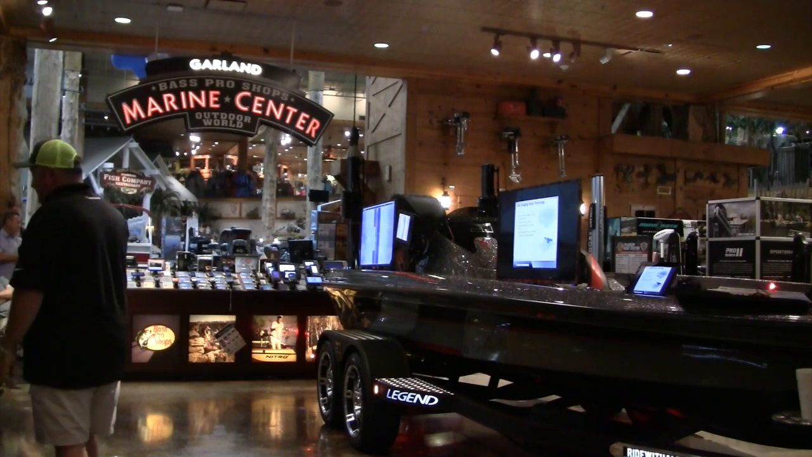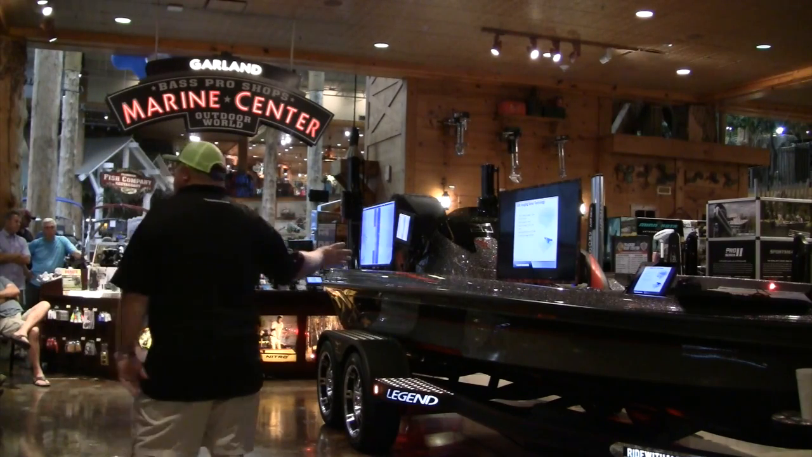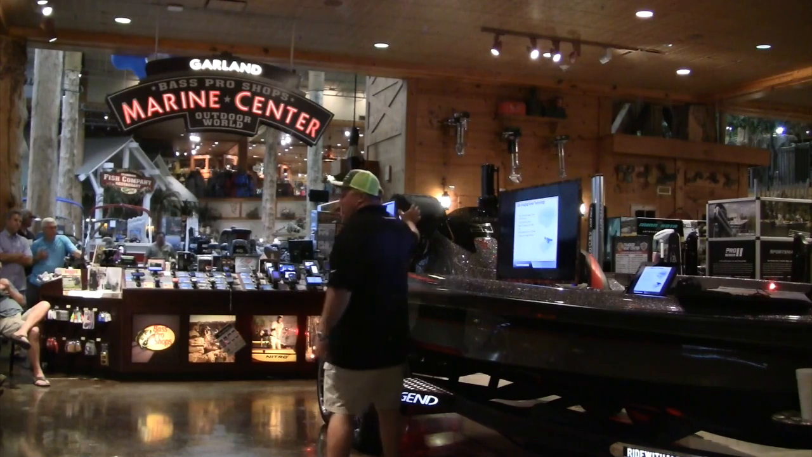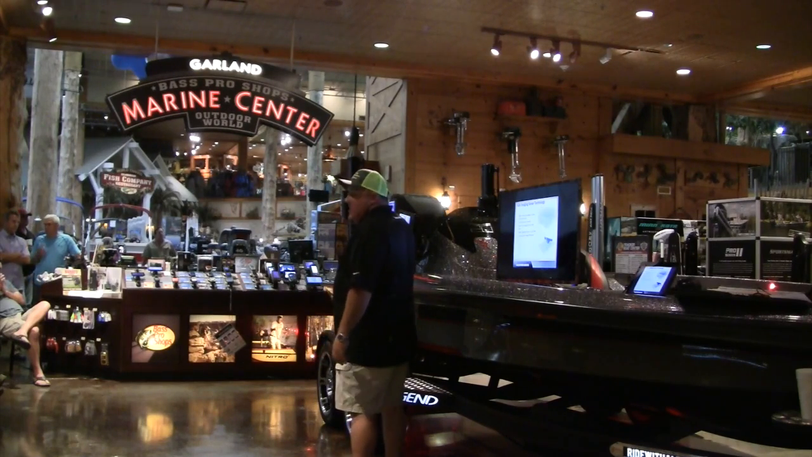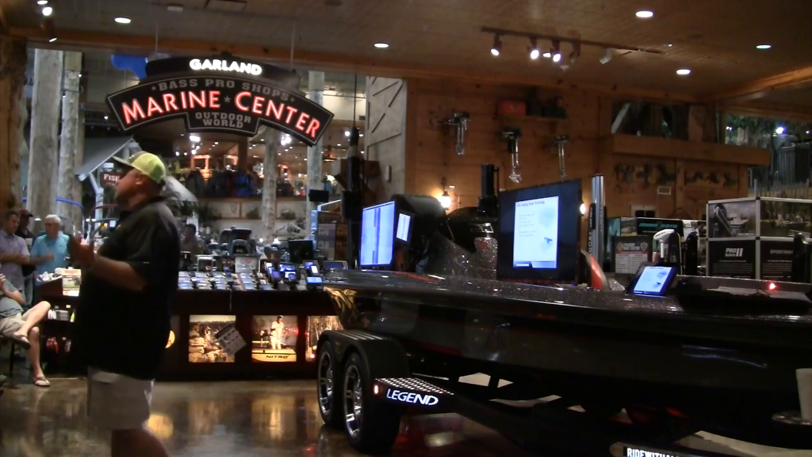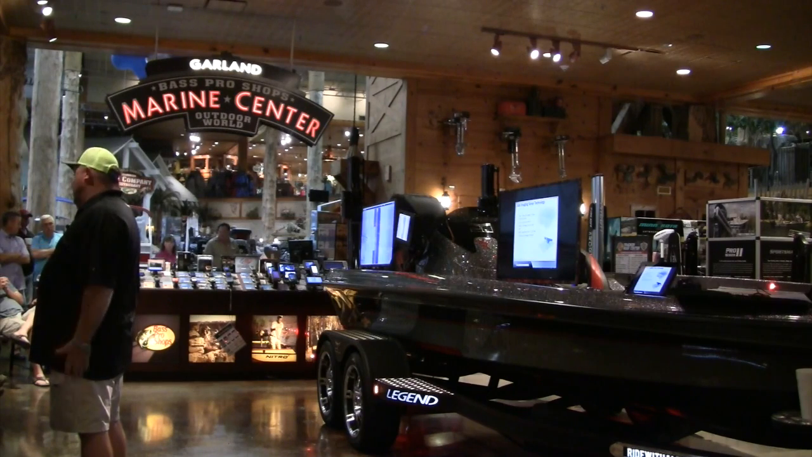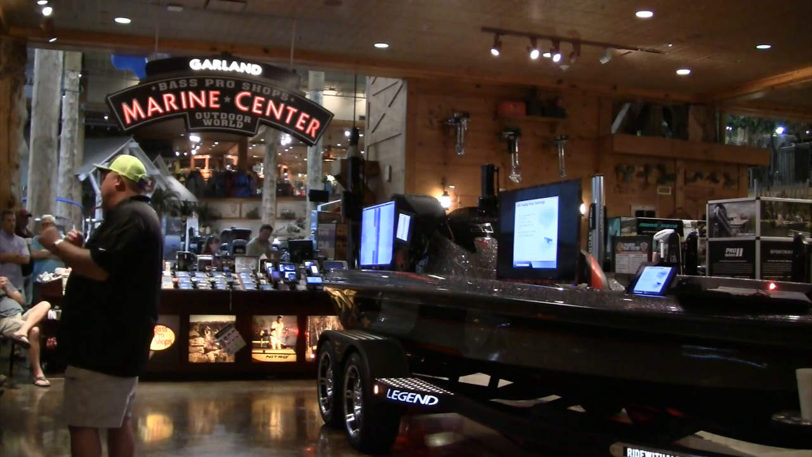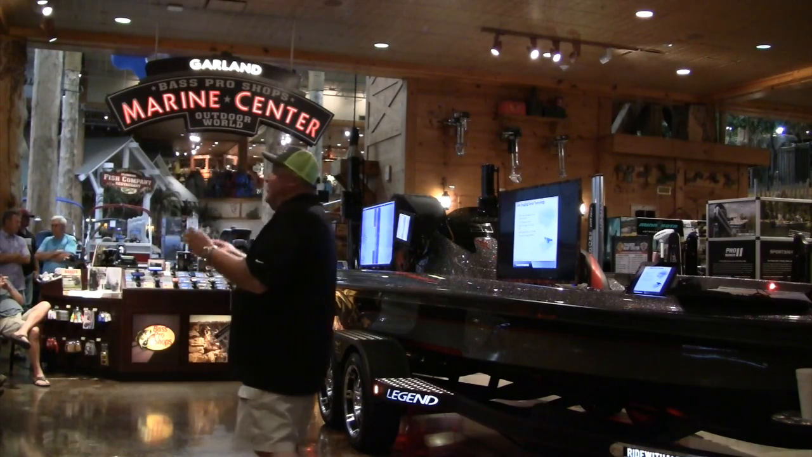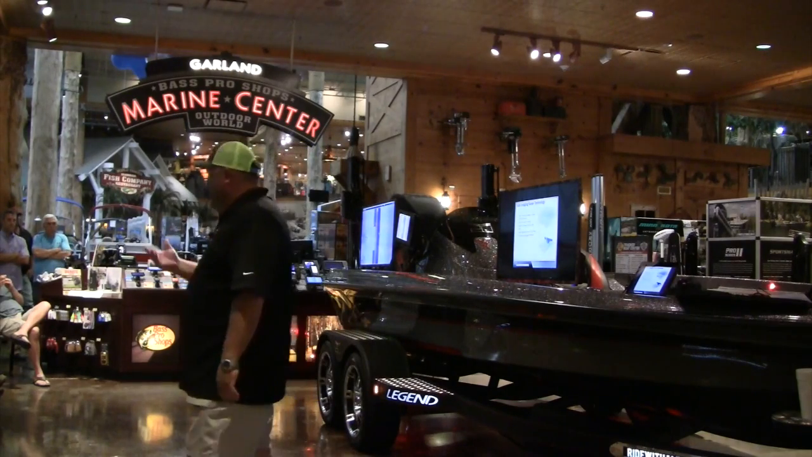Yeah, so if you got Humminbird units, if this unit has waypoints and this unit has waypoints, the shared waypoints will be in green. Whatever was marked on that unit will be in blue. Okay, so you'll see a blue and a green one. The green ones are shared, the blue ones are the ones you marked on. If you had changed your icon? Well, even with icons, they're green. Okay, so that tells you it's shared.